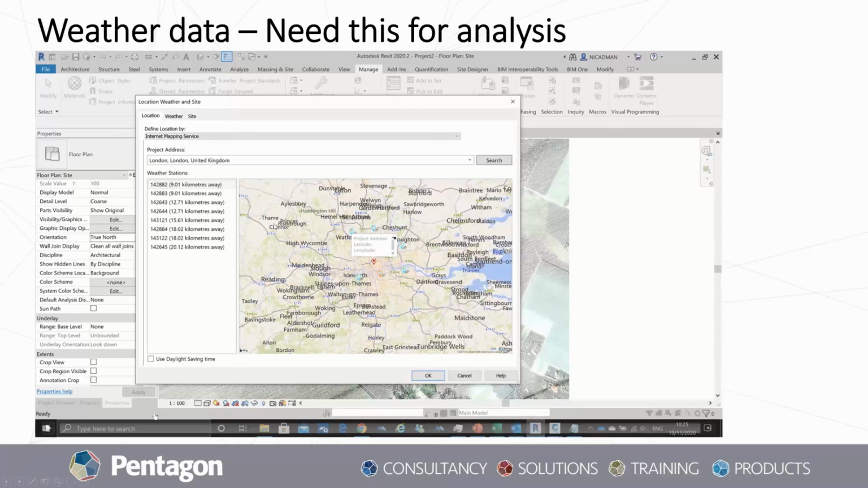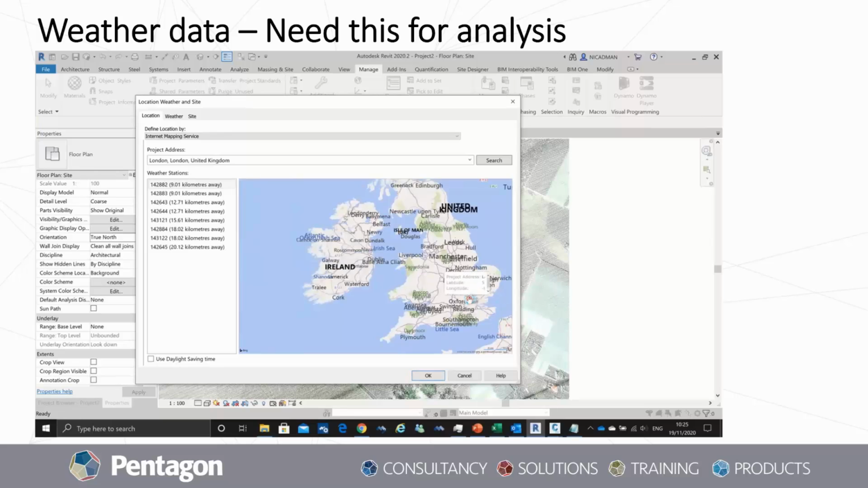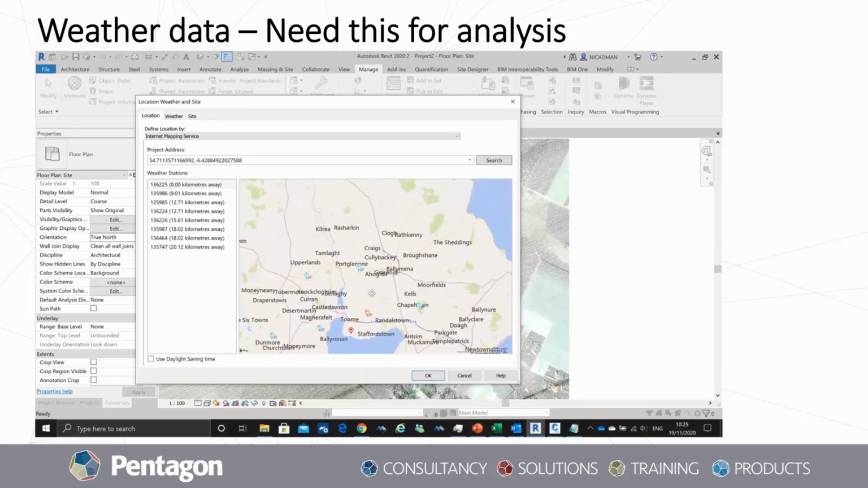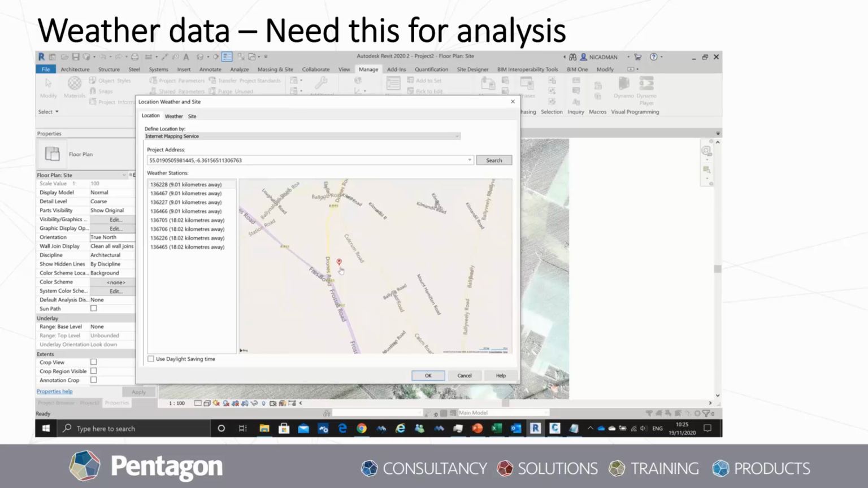Now, what we're going to do here is you can see the bar for the project address. We can put in an area, we can navigate on the map to the point that we know is what we need the information for. We can put in the latitude and longitude of it, as you can see here. We're just going to find that area on the map, and you can see at the left-hand side there, Revit lists the weather stations, and it's this weather station data that you need to carry out any environmental, thermal, sort of solar analysis like that.